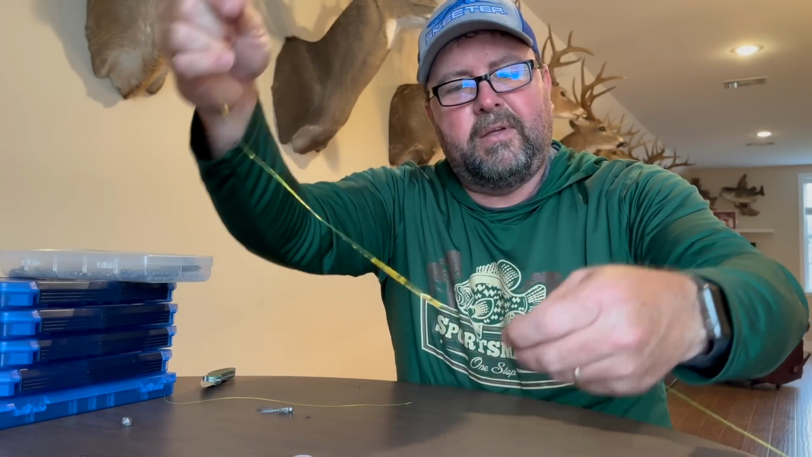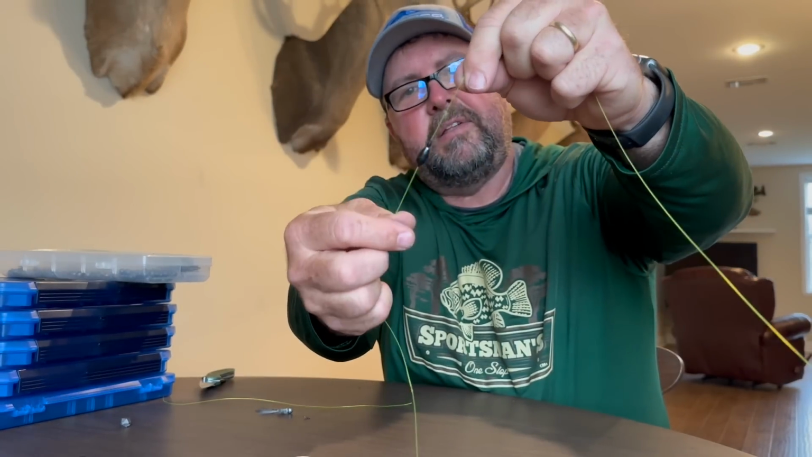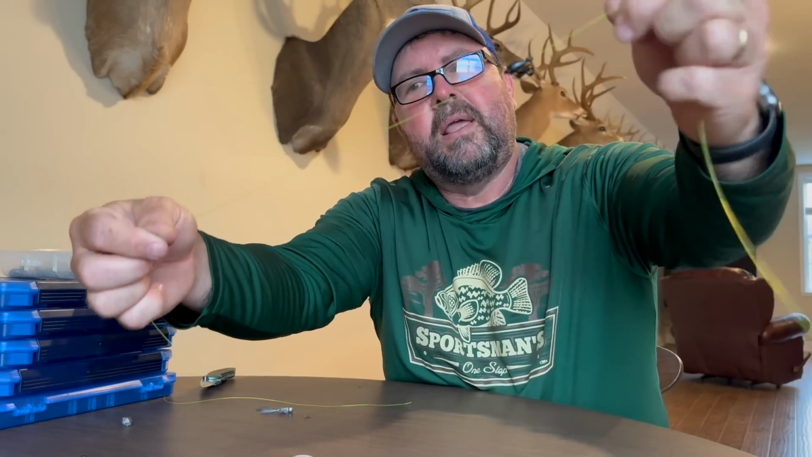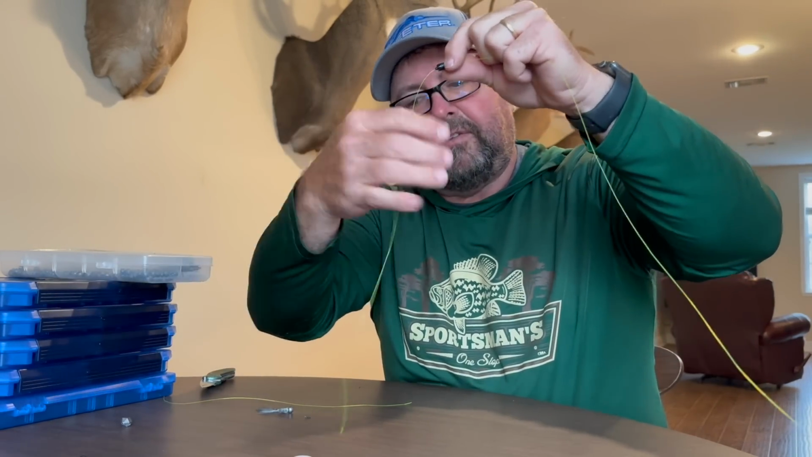All right, so now you see what I've got is I've got a pegged weight. Basically, I got a bobber stopper top and bottom. I can slide that up and down the line to change the distance to my jig.